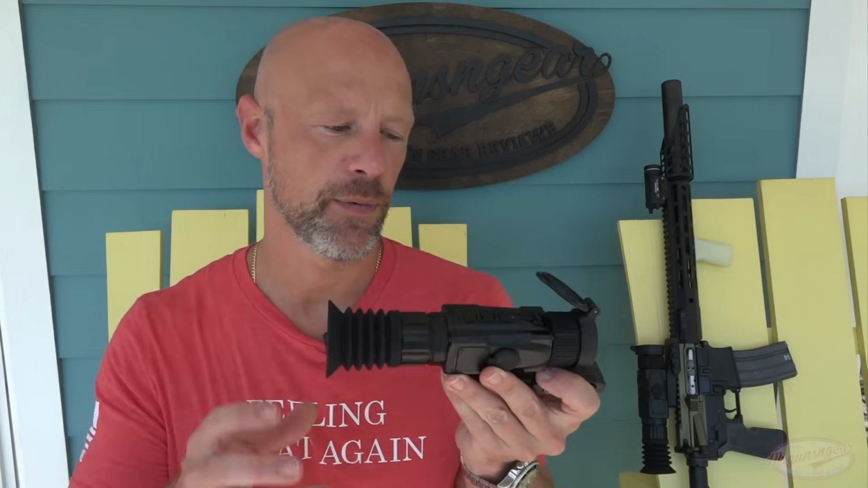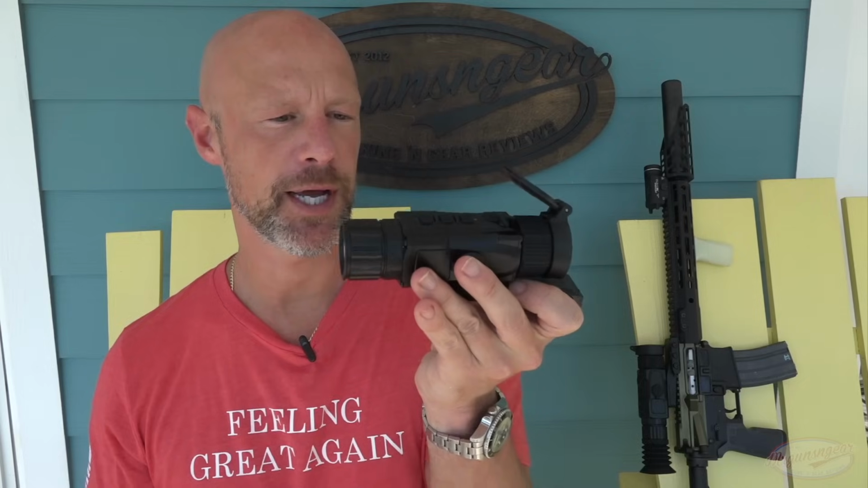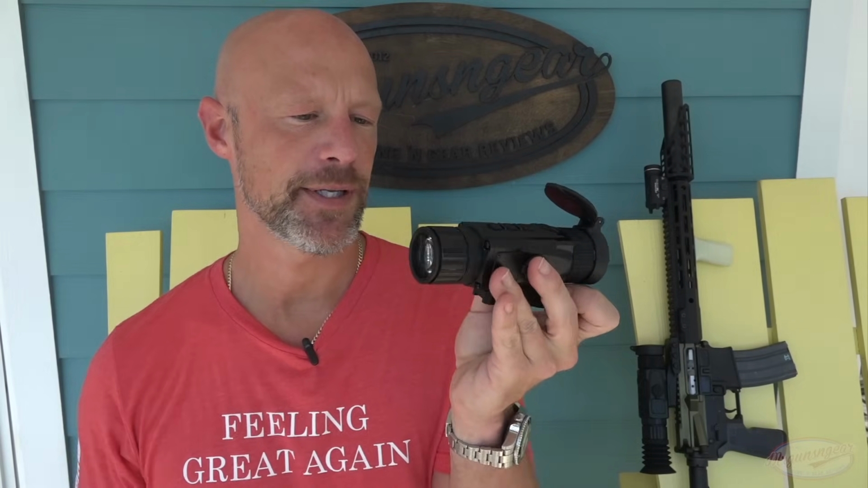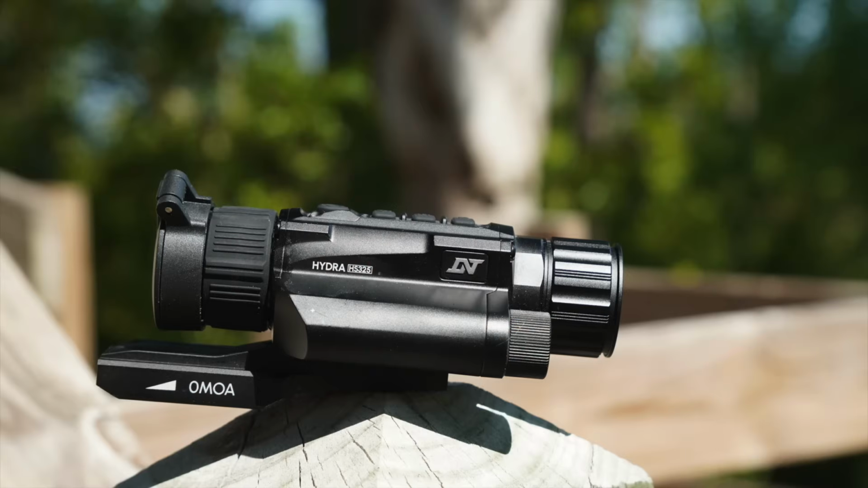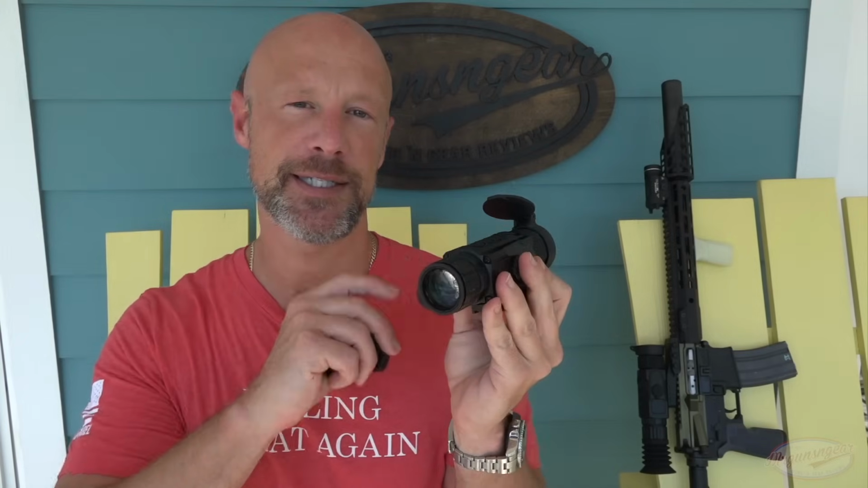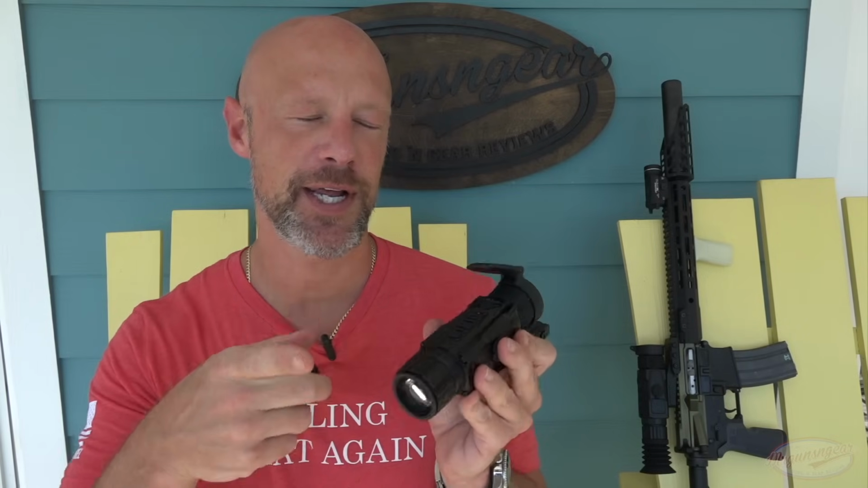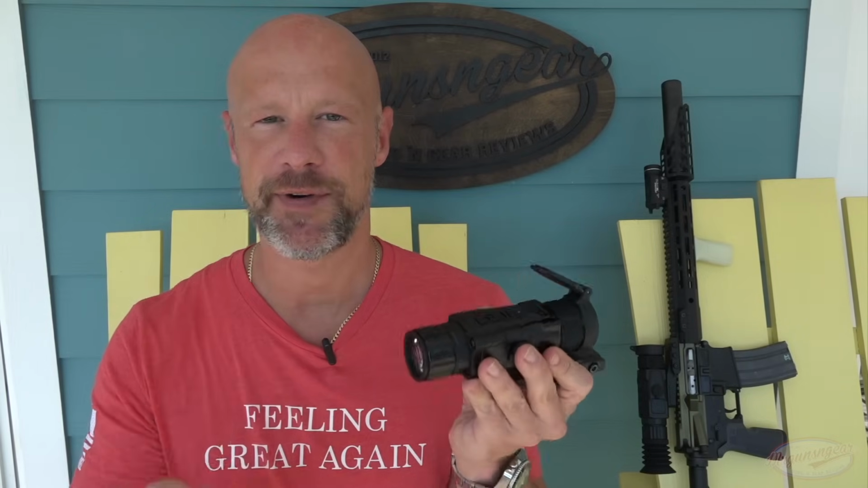It also will fill the role of a clip-on. So as we have it here, obviously it's set up to be used as a scope like we were just talking about, but you can take this little guy off here, this eyepiece off. As you can see, it's very compact as well, and then mount this in front of your scope. And basically you just have to change a setting inside of there, and that will turn your reticle off, and it will also allow you to zero the thermal to your scope, which I realize sounds a little funny, but it makes total sense if you guys have ever used clip-ons.